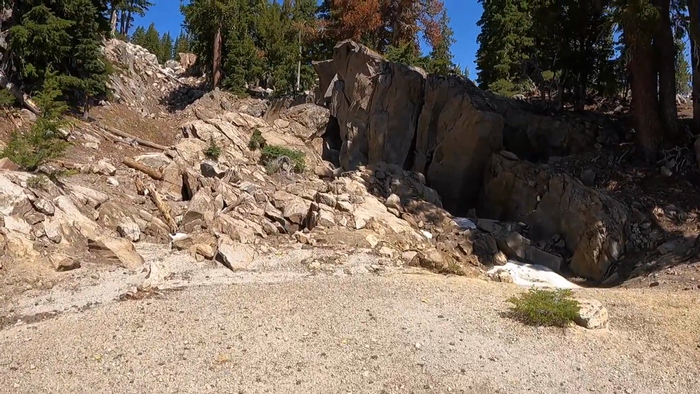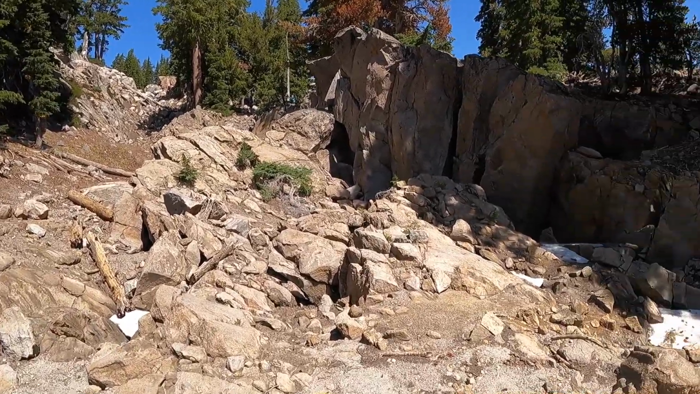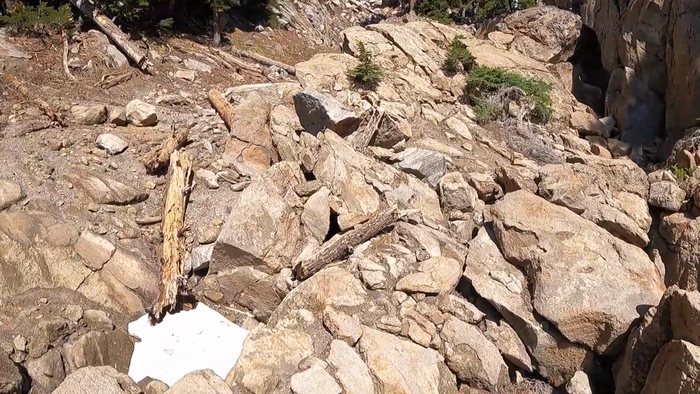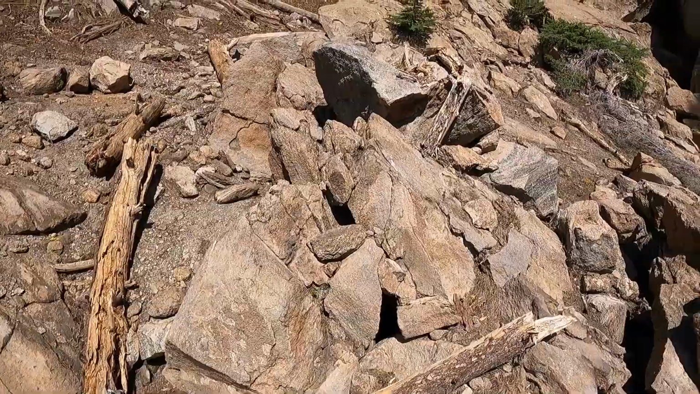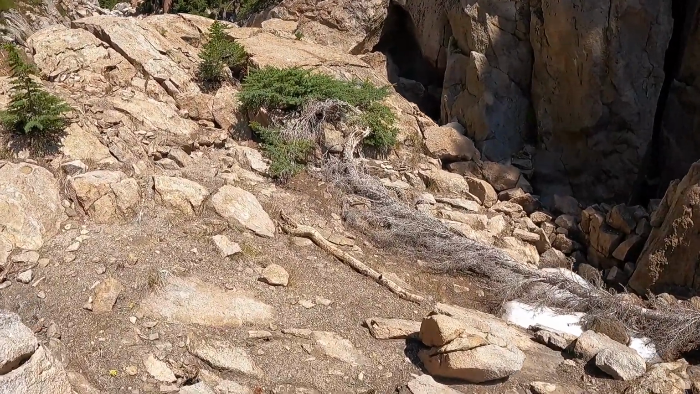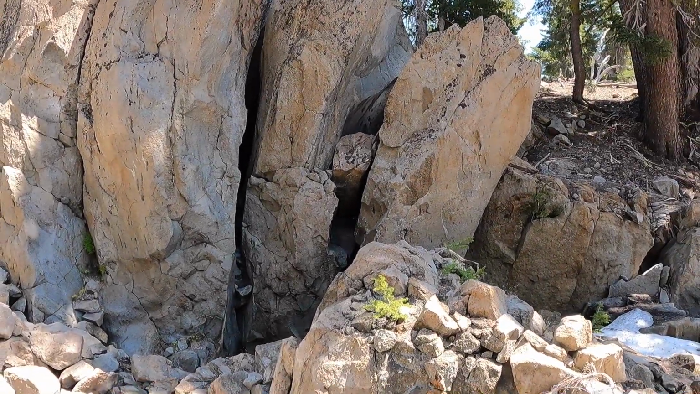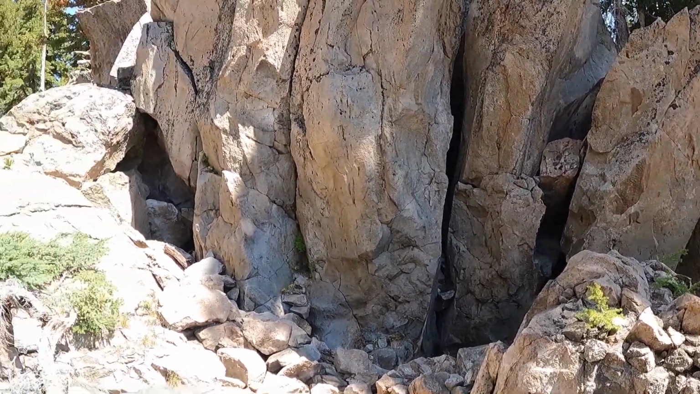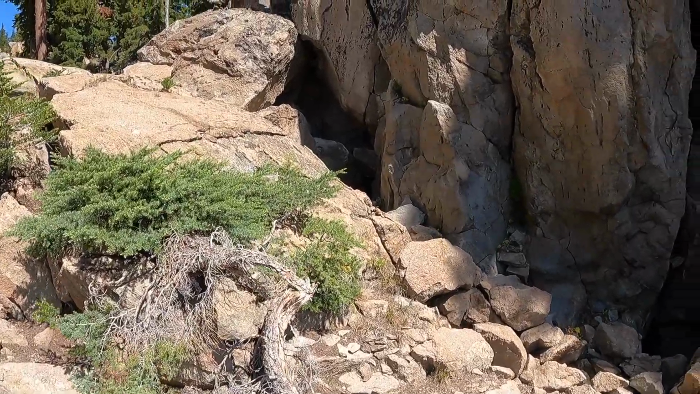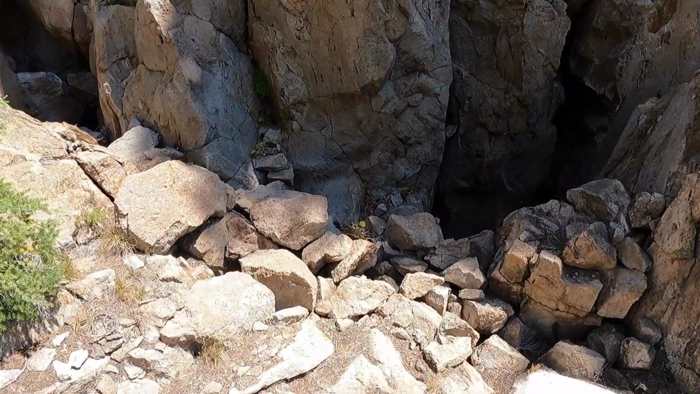That's fun. Some crazy rocks. Doesn't look very deep. But definitely some shelter spots in there for like pika or, I don't know, Sierra Nevada red fox.